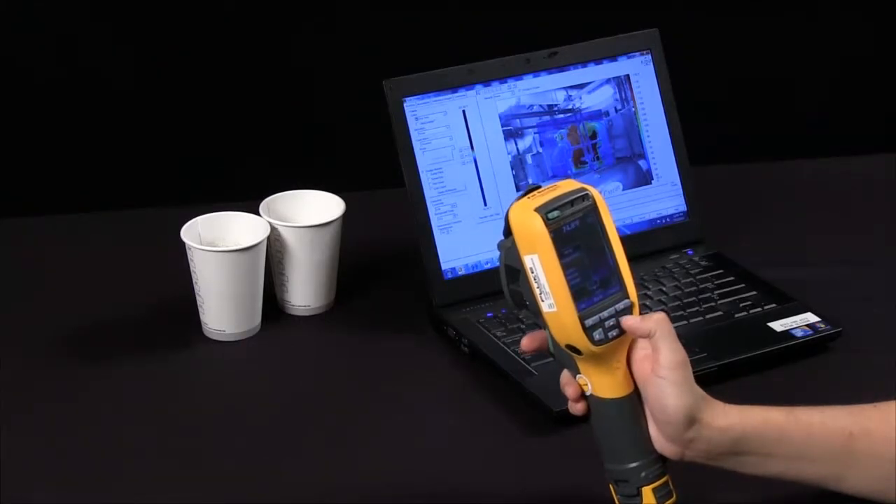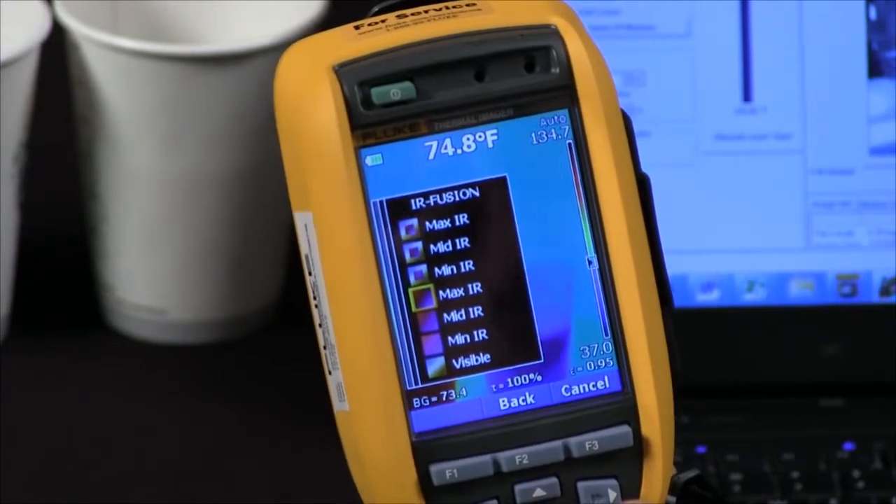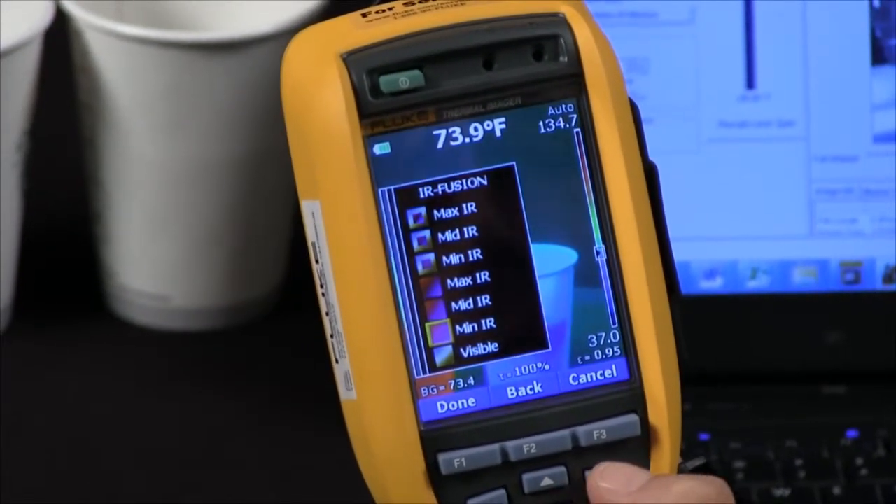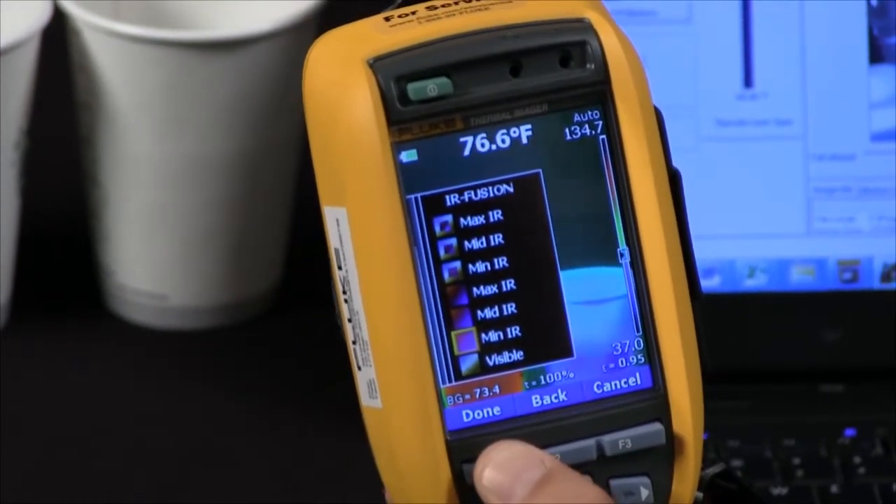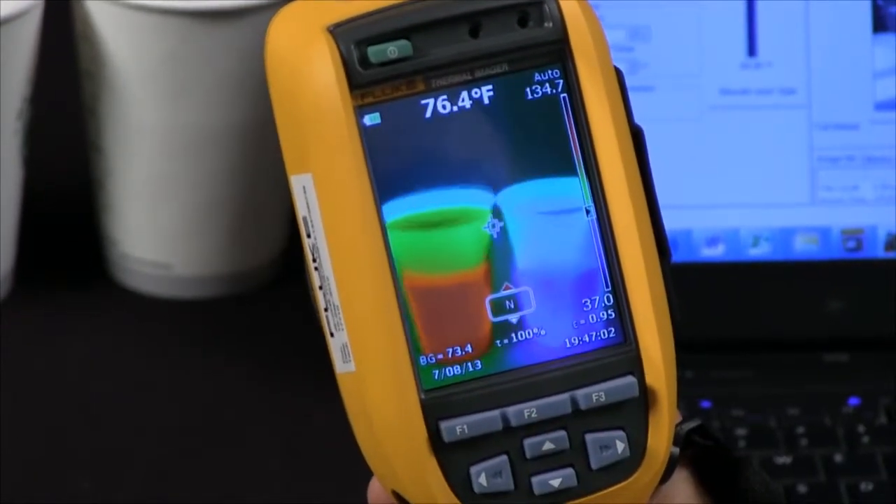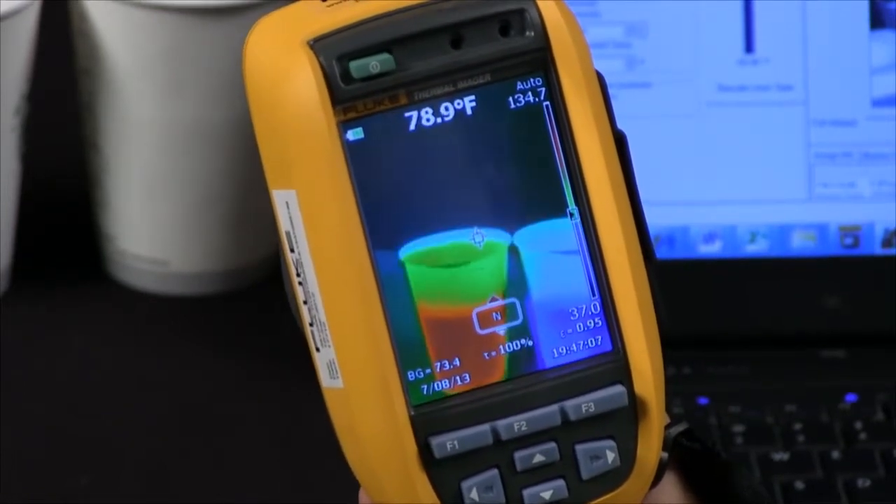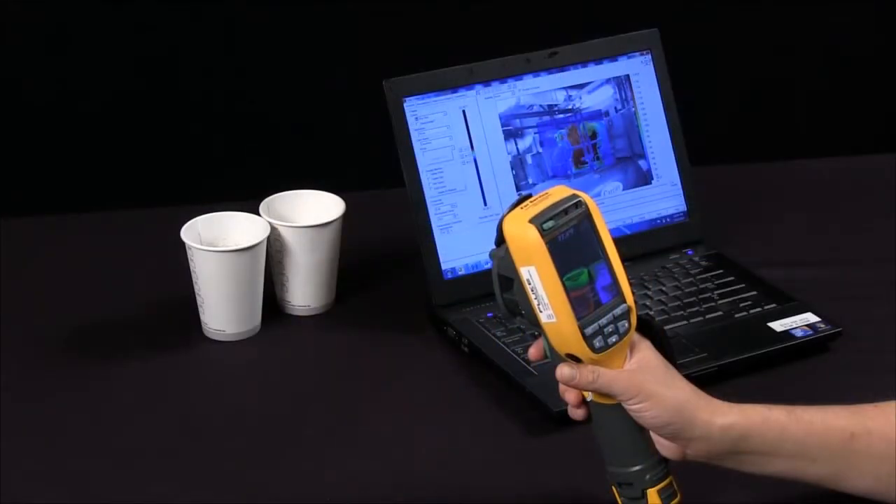Now if I go ahead in the menu, I can go to Image, I can go to IR Fusion, and I can bring it down to Min IR, which essentially is an overlap of a digital image and a thermal image. And as you can see, when I move my focus ring, you can see how those images are aligning together. This allows you, as the user, when you're doing a scan, to ensure that you're getting the focus that you need.